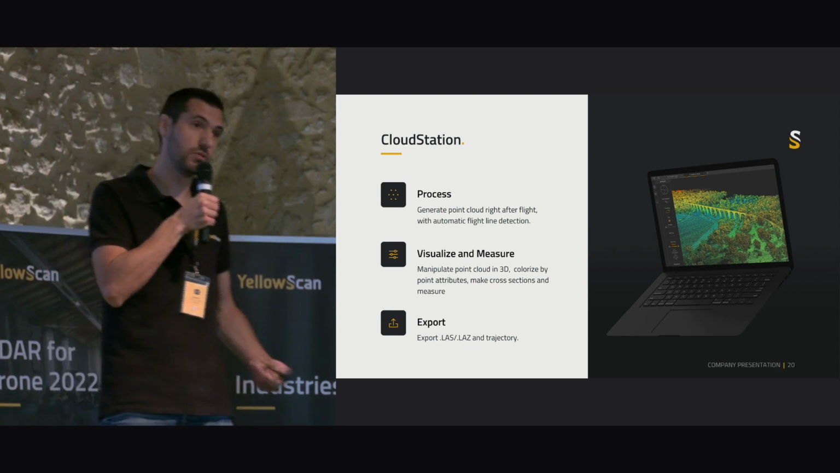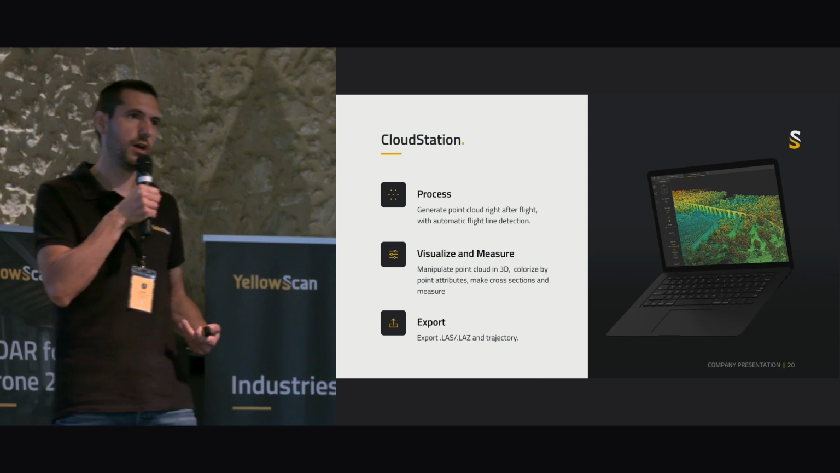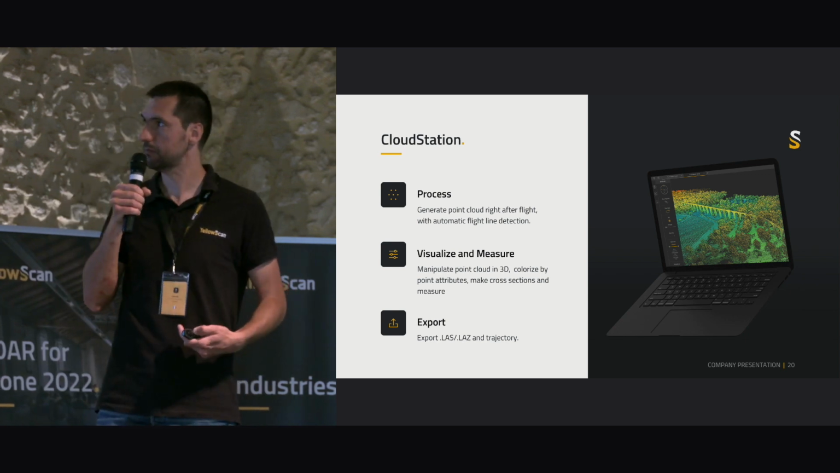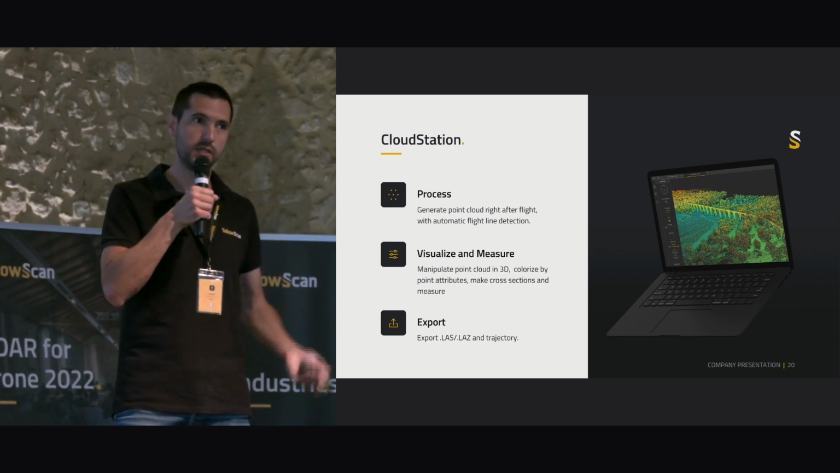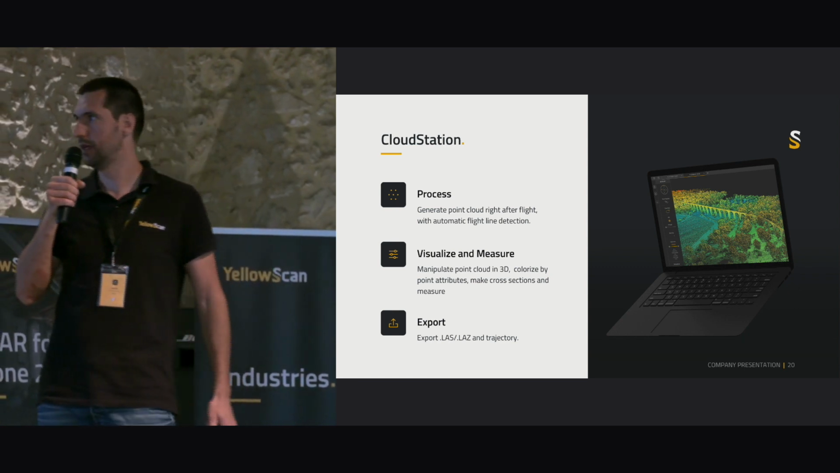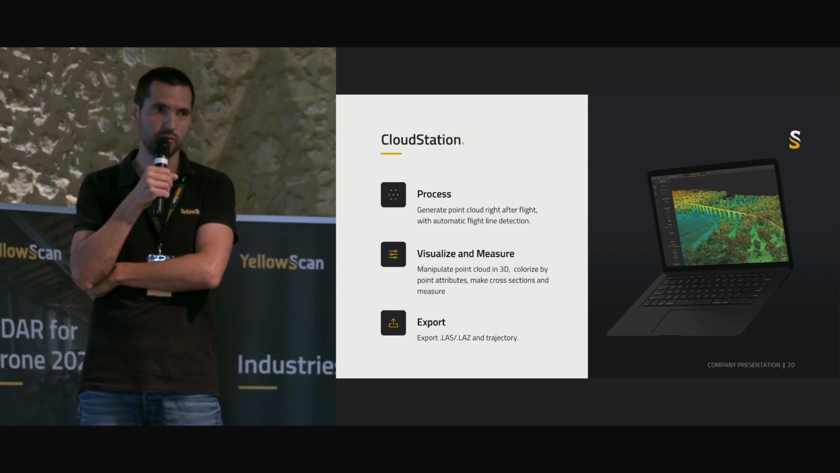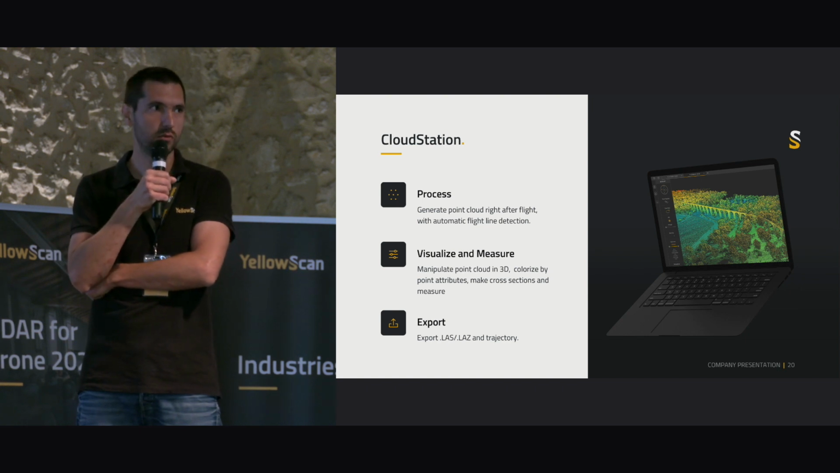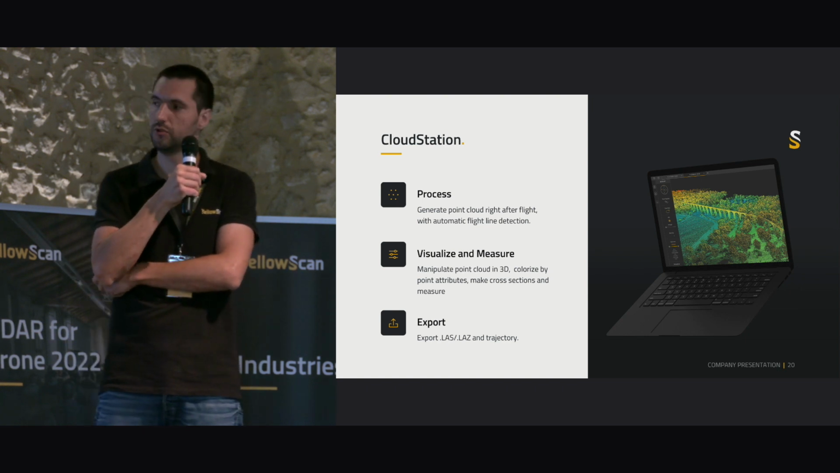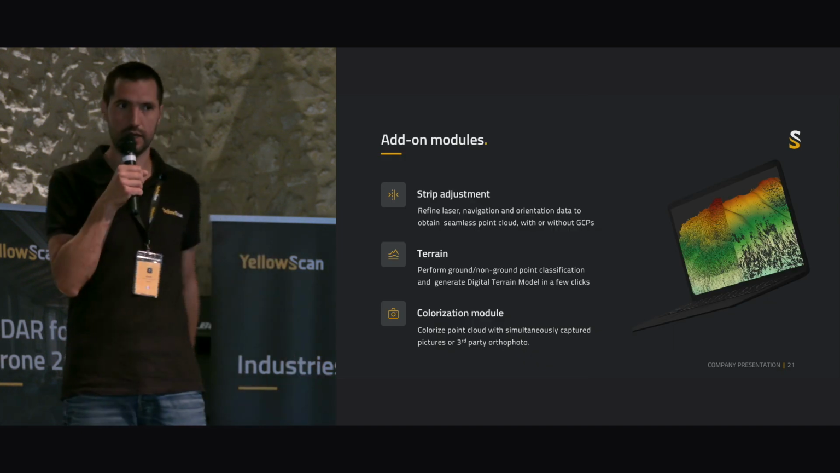Then there is Cloud Station. Cloud Station is YellowScan Cloud Station. It's developed internally by our software team. The goal is to process the LiDAR data that has been captured with the LiDAR. You can visualize and measure the point cloud. Of course, you can do some processing. You can work on the flight lines at the beginning, select the right portion of the flight lines you want to use. You can do some processing afterwards.